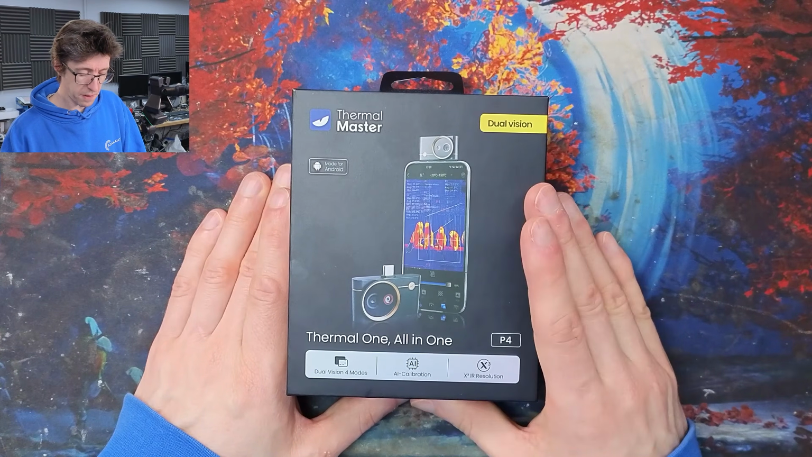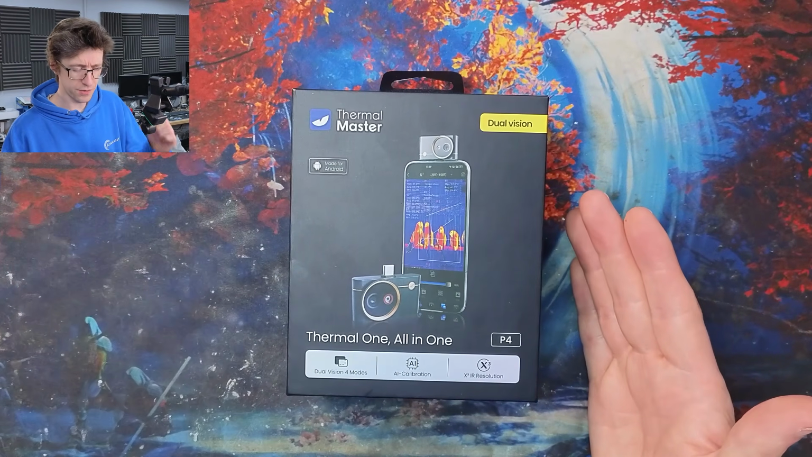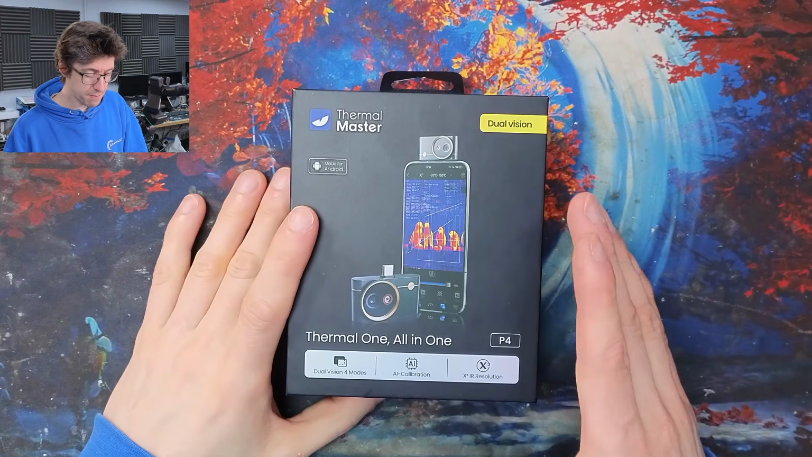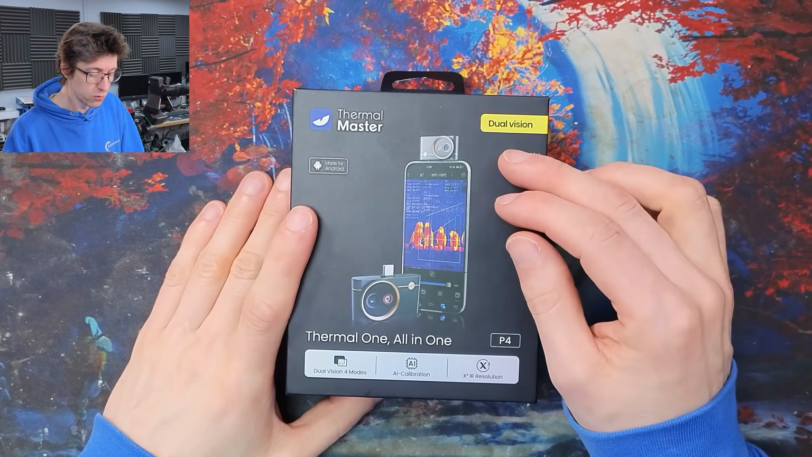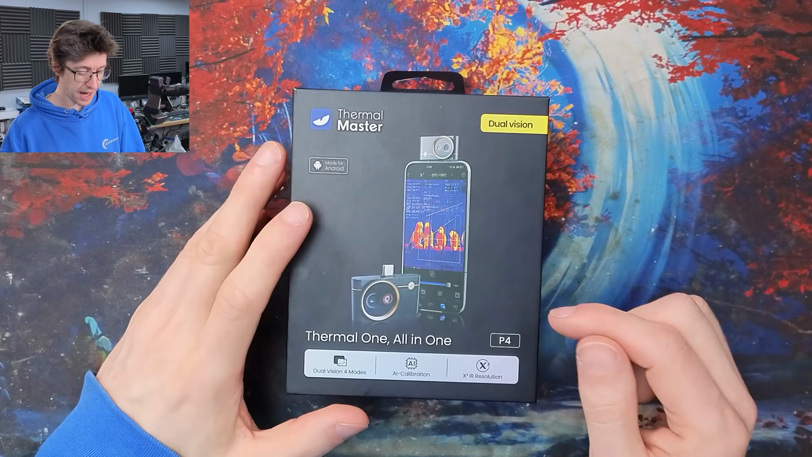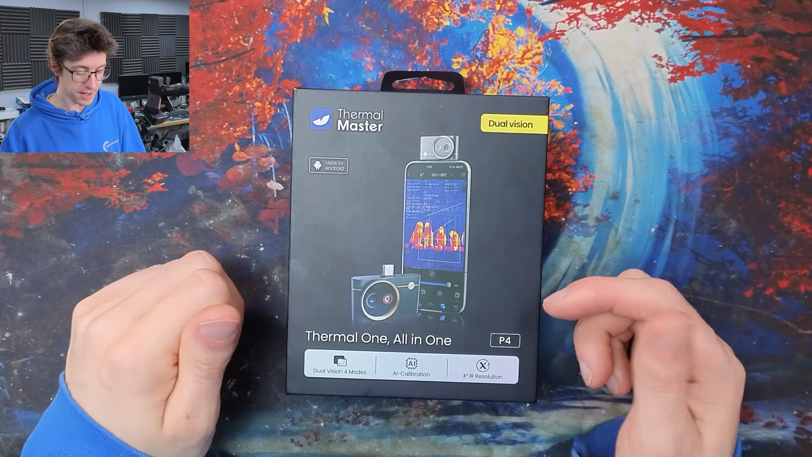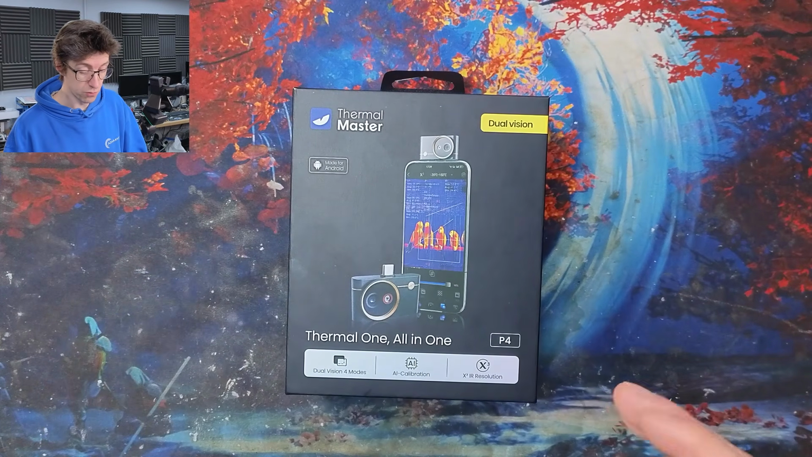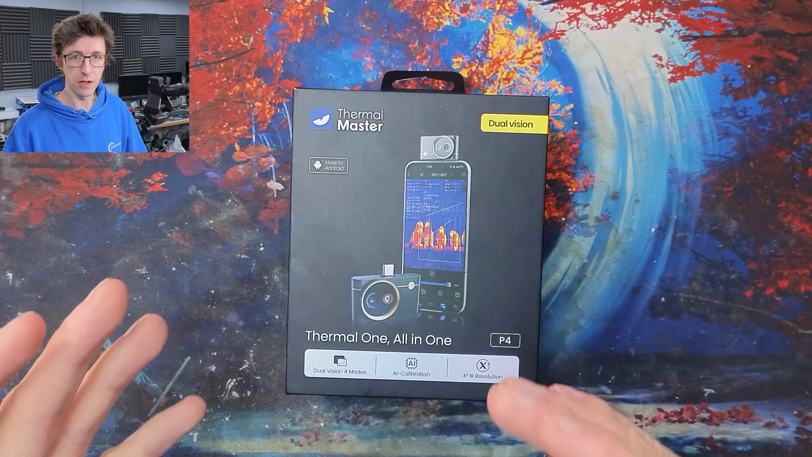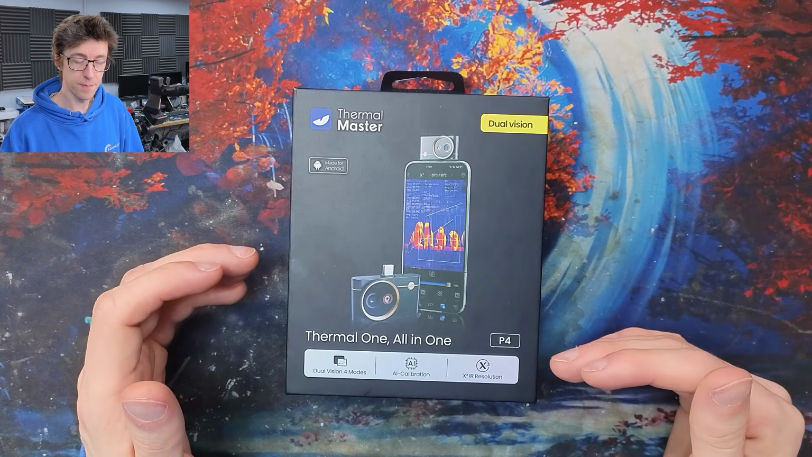So what's different with the P4? Because it's strikingly similar to the P3 and has followed along fairly quickly afterwards as well. Well, the main difference is this one has the dual vision technology. And what that means is that it has two forward-facing lenses, an infrared lens and a visible light lens. And this allows it to do a dual vision image where it has a visible light outline of what you're looking at with the infrared view overlaid over the top of it.